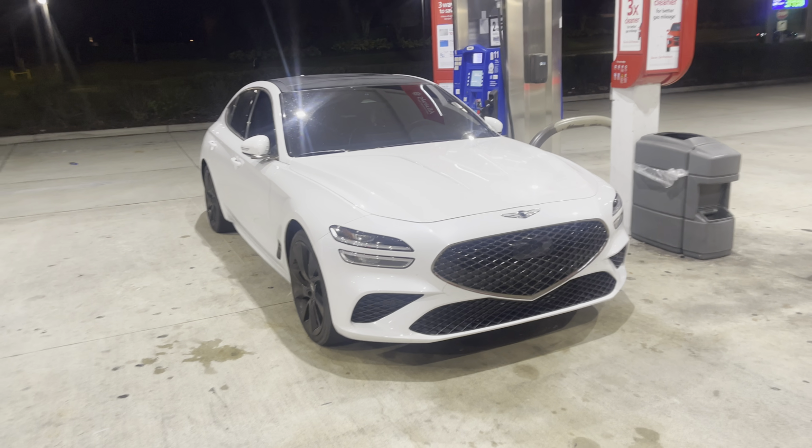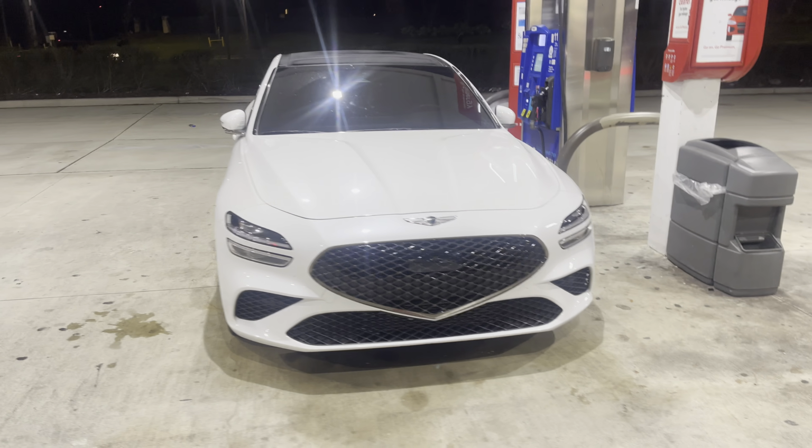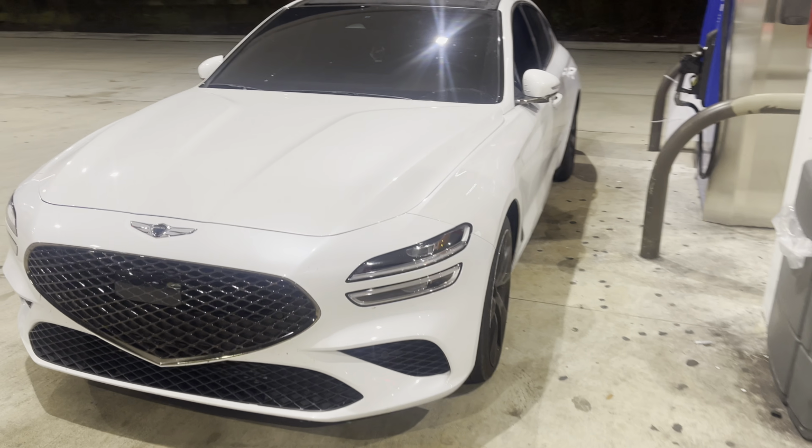I'm going to give you guys a little preview of the whip. We do have to gas this thing up. So without further ado, let's go get some gas.